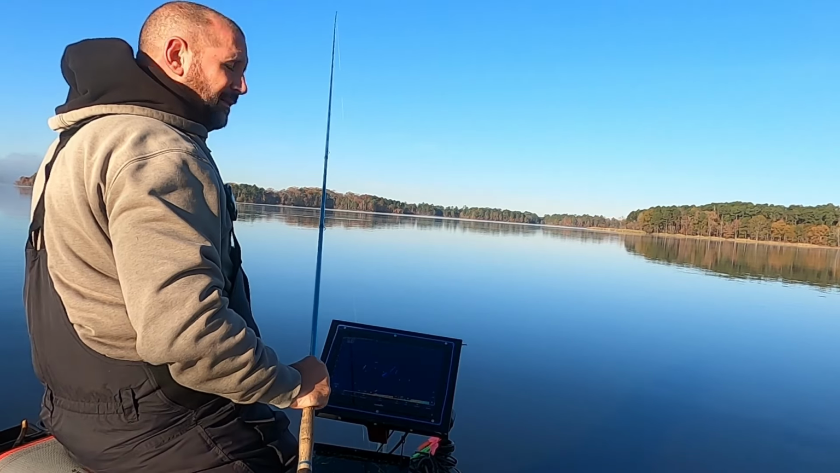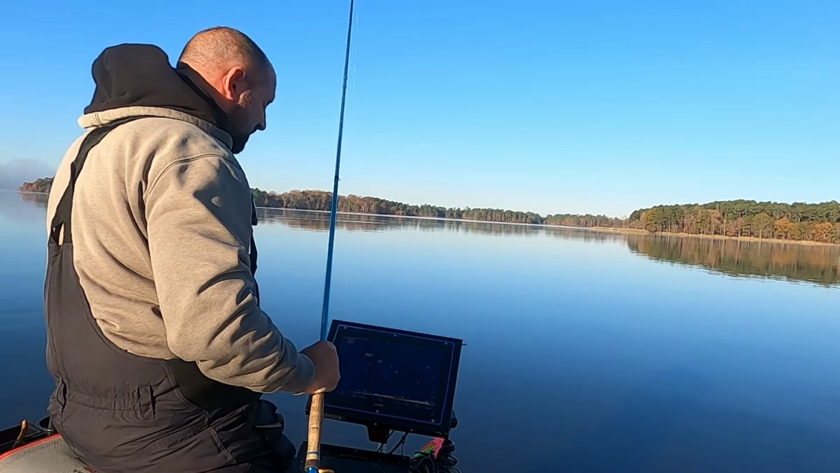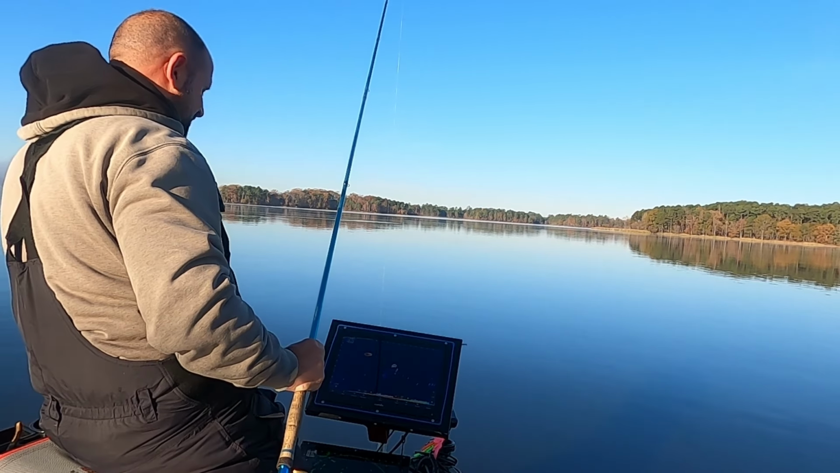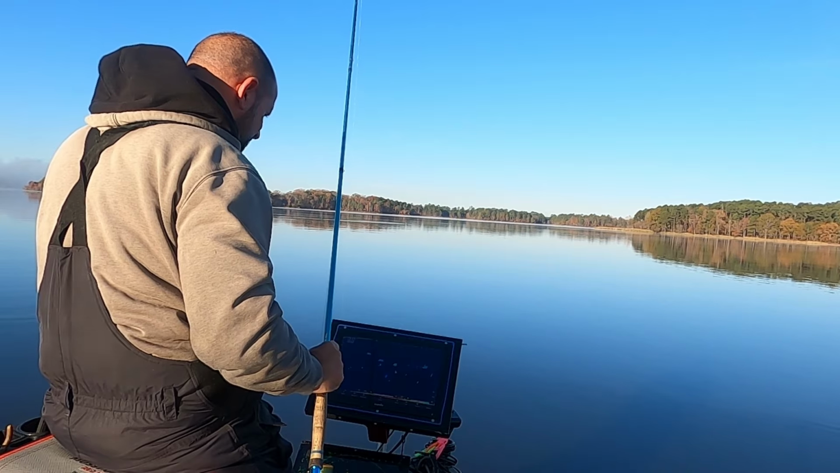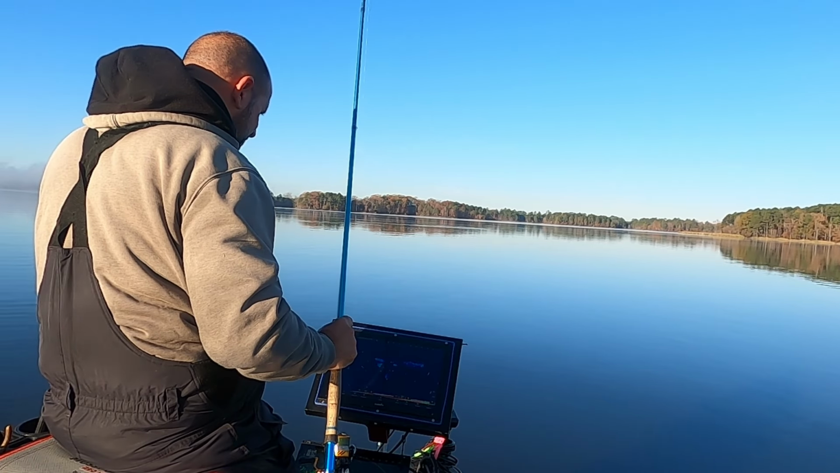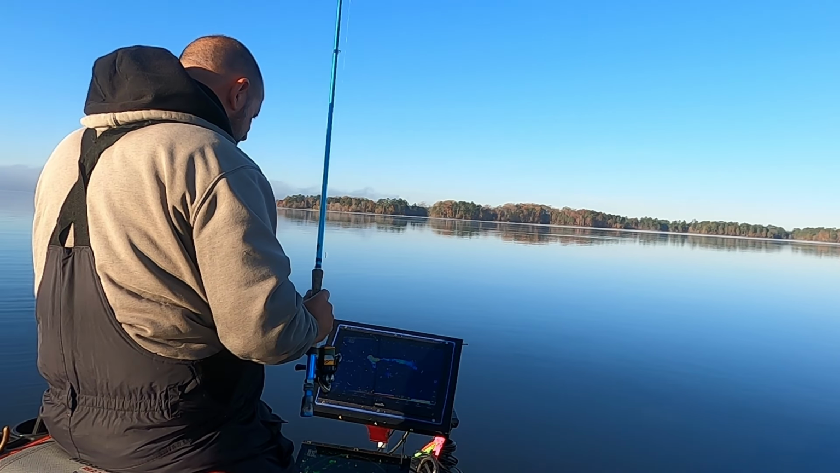I don't know if y'all can tell how calm it is out here, but just a simple act of retying, they got warm, which is a good thing. It started off cold, as you can see the ice on the dock. I believe it's gonna be a beautiful day. See if we can find the bigger fish here.